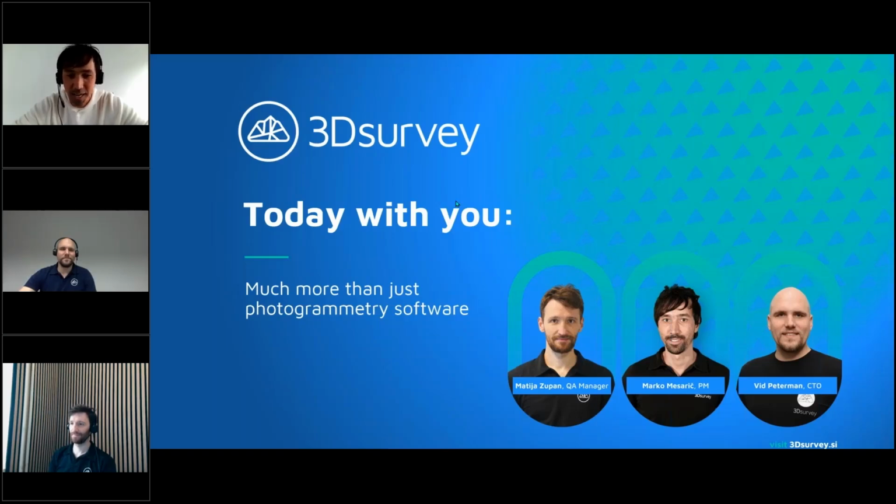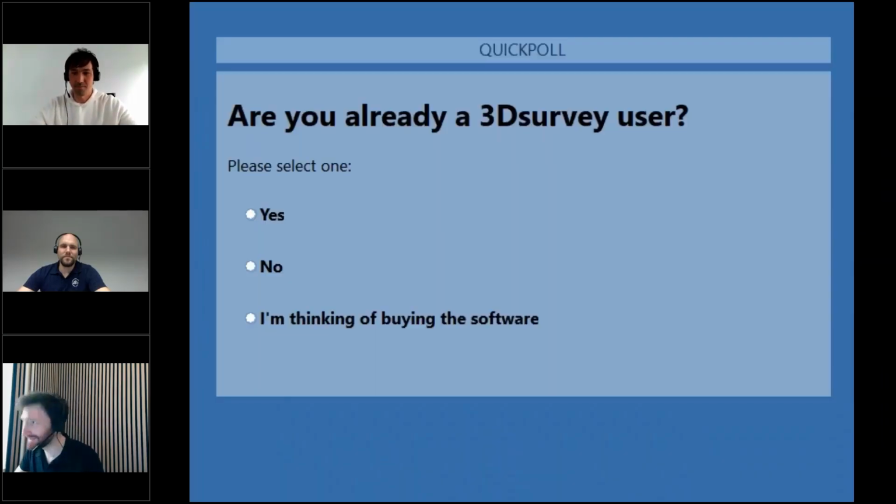But before we go with new features in the software, we would first like to start a quick survey just to get some feedback from the audience side. So Matthias, feel free to start with the first question. Yeah, so let me set the first one, which is a real classic. Shouldn't be too hard. Are you already a 3D survey user, or are you a new face? Maybe you are right now testing the software and thinking of buying it, and you need this webinar to convince you 100%. These are your 3 options.